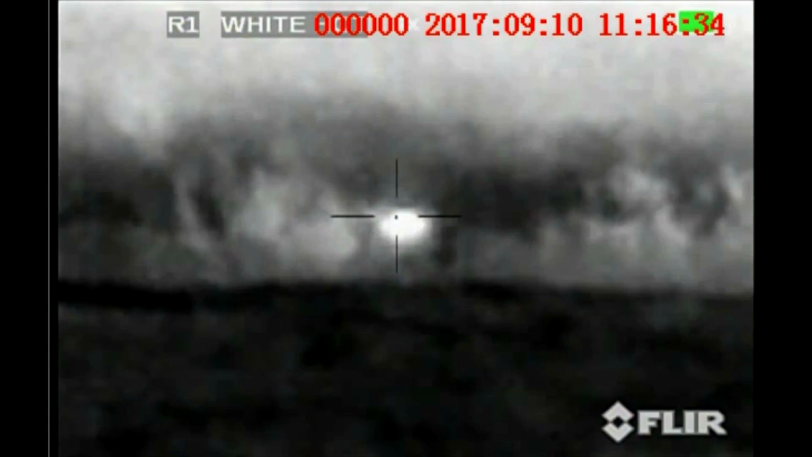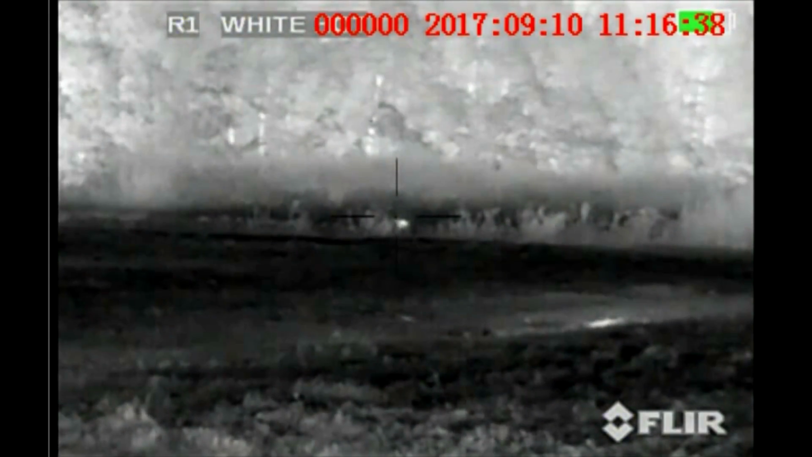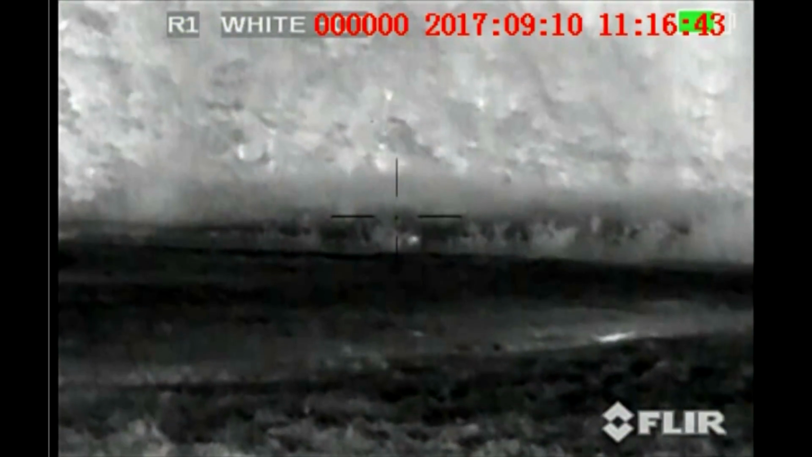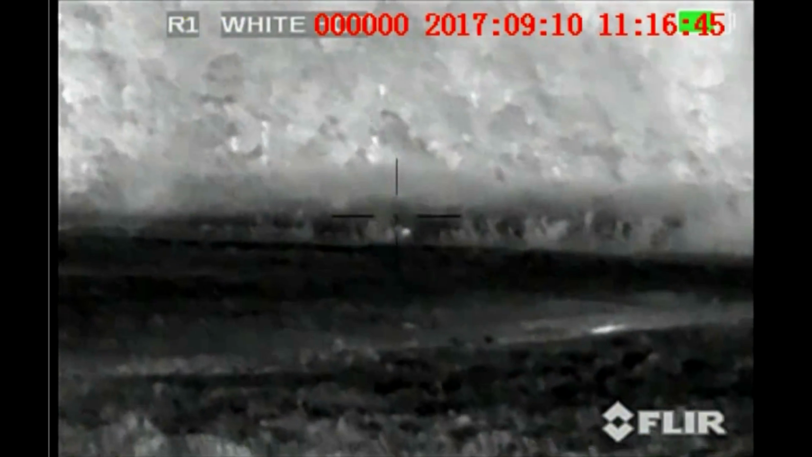Now I've been fortunate to have some great hunts, but really none of them have been more thrilling than what I'm about to show you. What you're seeing right now, and what you'll clearly be able to tell in a few moments, is a big cat that I shot right here in East Texas.